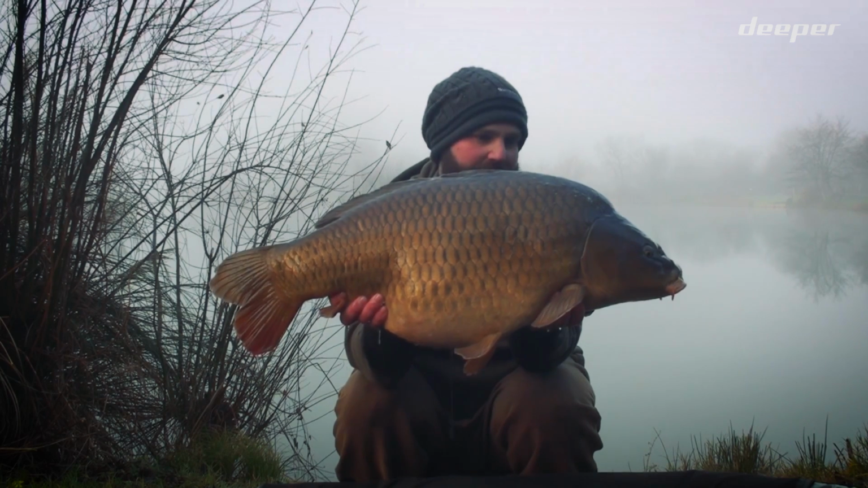Also, what I've had a lot of time to do is map swims ready for the busier periods of times where I don't want to be putting out markers and sending lots of noise into the water. A single cast out and just a simple drag back of the Deeper will find me a spot. As I say, I've found fish in places I would never have thought to put rods this year, and I have been rewarded for it. So if you're looking for a tool that gives you a little secondary edge, then check out the Deeper Fish Finders. And there we are, 32 pounds.